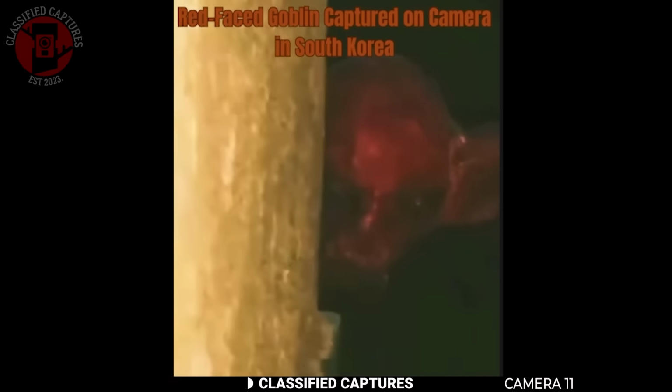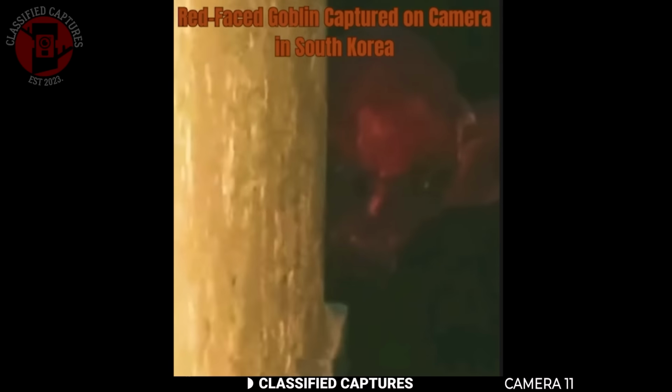Of course, skeptics believe this is just a hoax or some clever editing, but others argue that the footage looks too raw and unsettling to be fake. So what do you think? Was this man really being watched by a goblin? Maybe it was just some little guy that had been running too fast and it was showing on his face or something. Or suntan. Maybe it was summer, he had a bad suntan. I don't know. Goblin? You tell me.